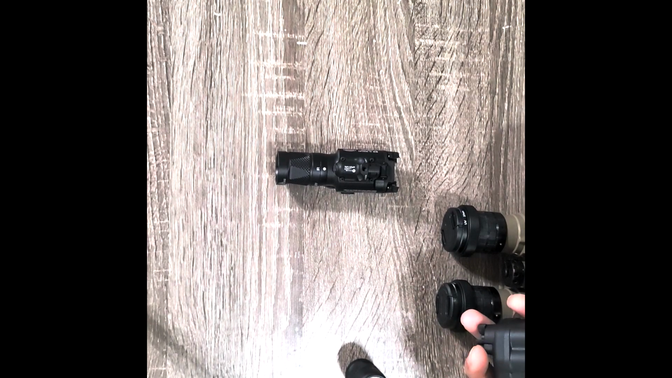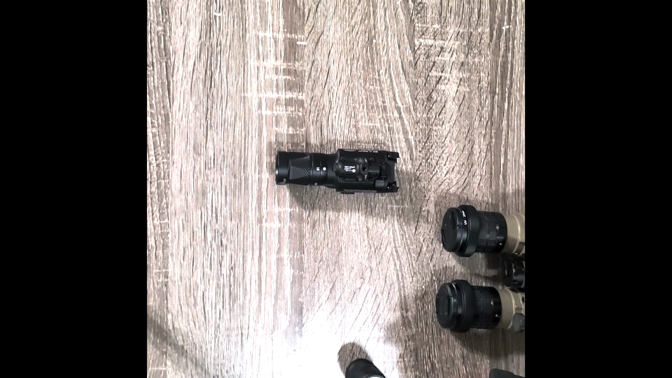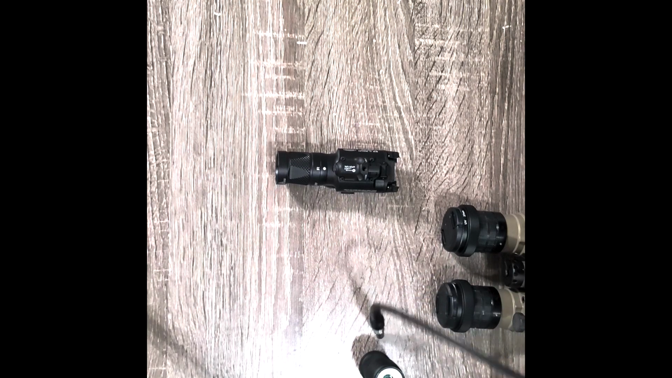It doesn't feel cheap. If anything, it feels very legit. I haven't had a chance to compare it to the real one, but it does what it says it does. It has a built-in IR beacon. Comes with a cable with the proper 4-pin LEMO port, however you pronounce that. I did have one issue with mine.